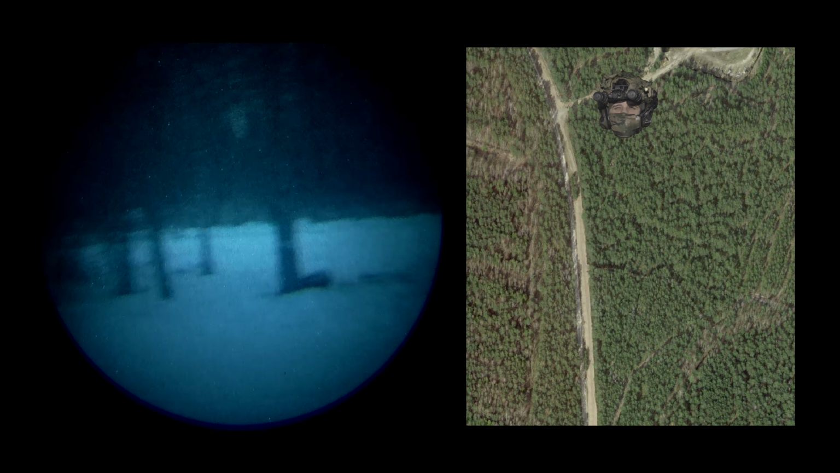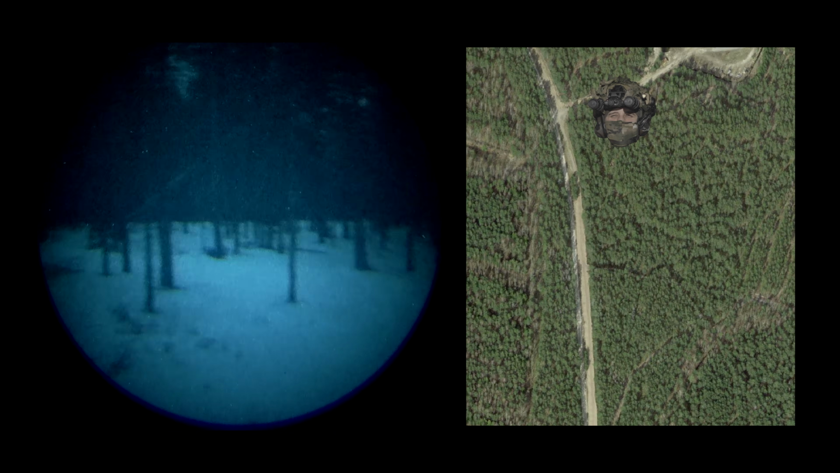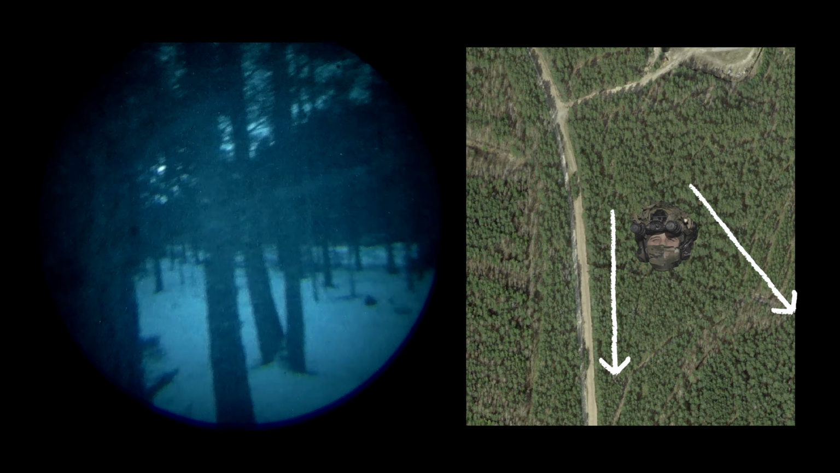All right, scenario 2. To the right of me I have this road which is my bound to the right side, like I can't go over it. My objective is to move through this wood and keep moving until I get contact with the enemy. So it's the basic advance to contact maneuver that you can expect from some conventional units.